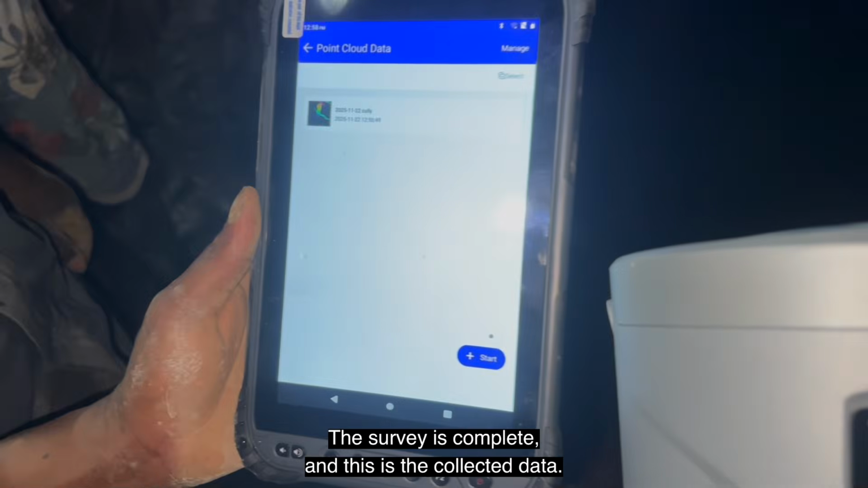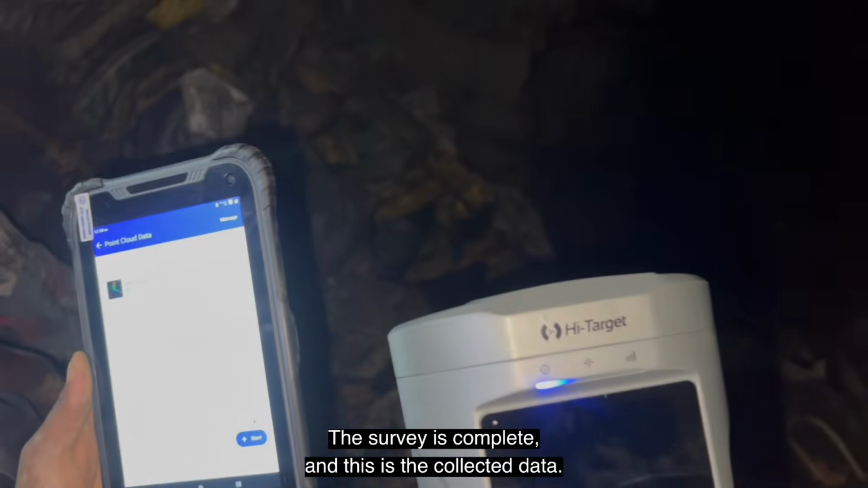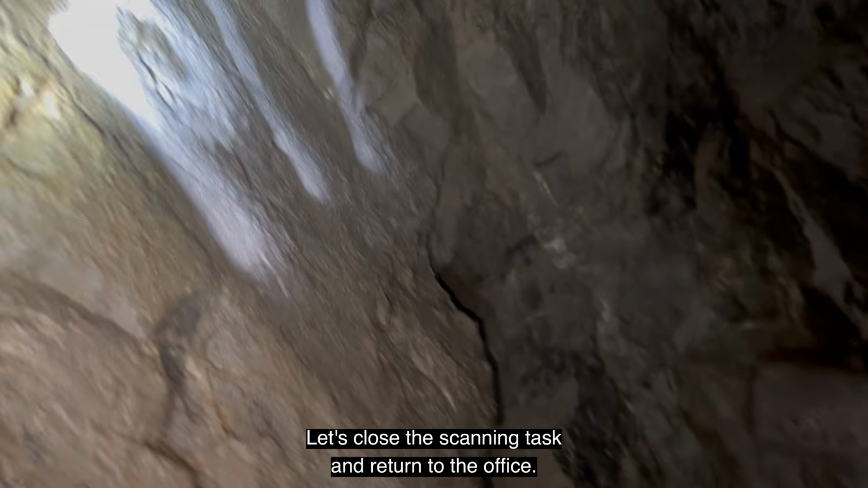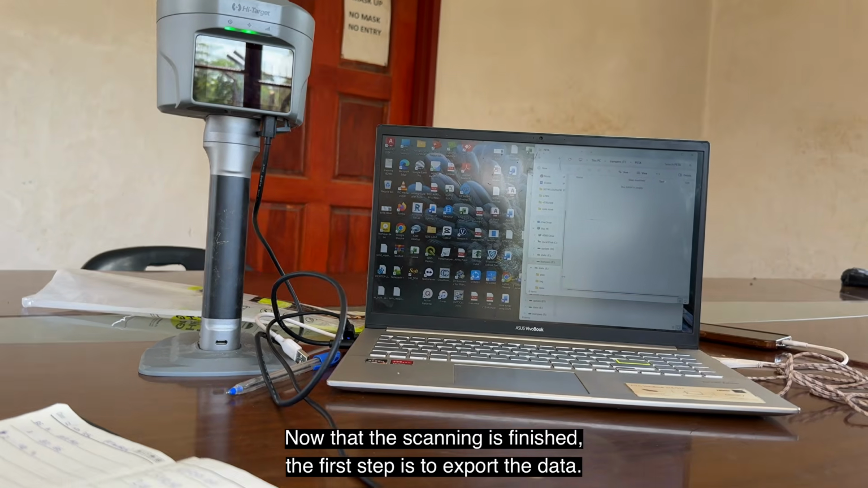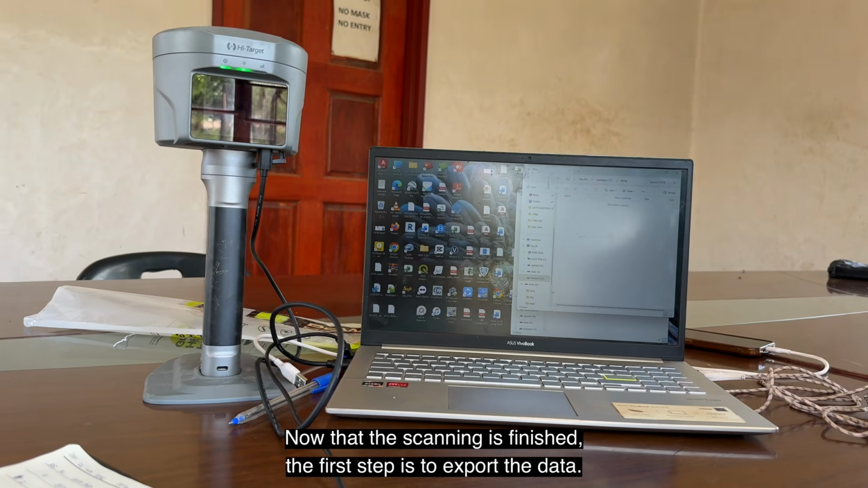We are done with the survey. This is the data. So let's close the machine and go back to the office. We'll show you in the office. These are some of the pegs. So going to the office now. We are done with the underground scanning with the V700S.